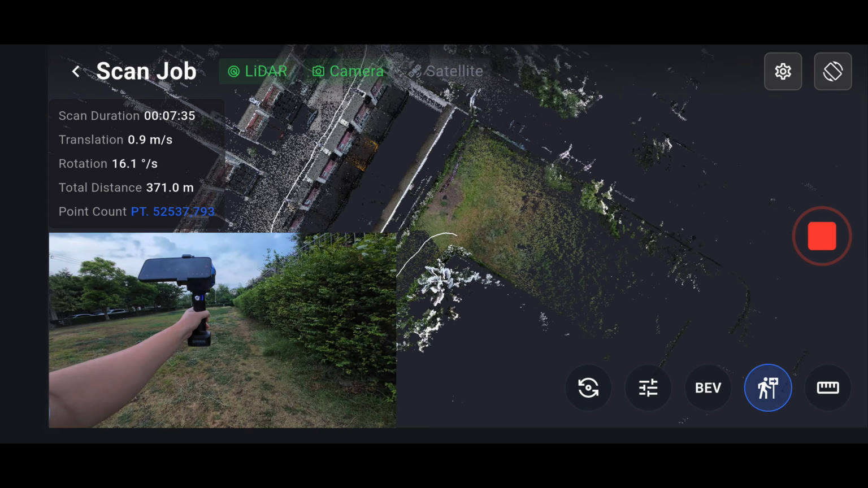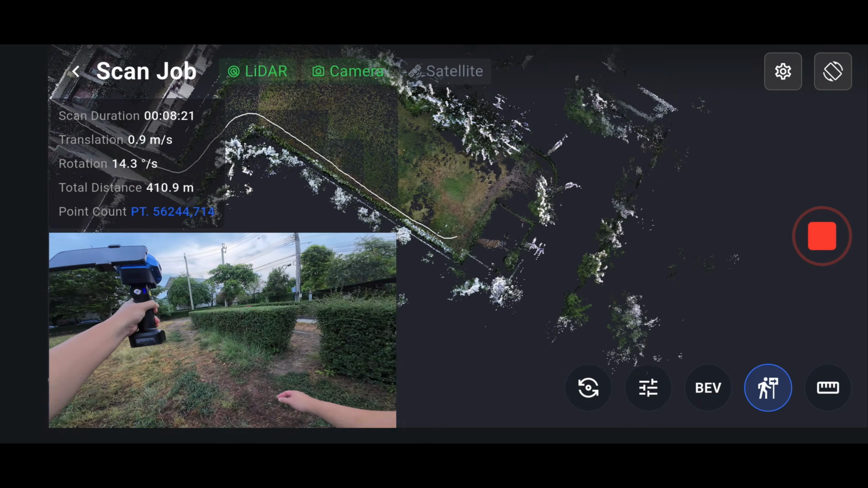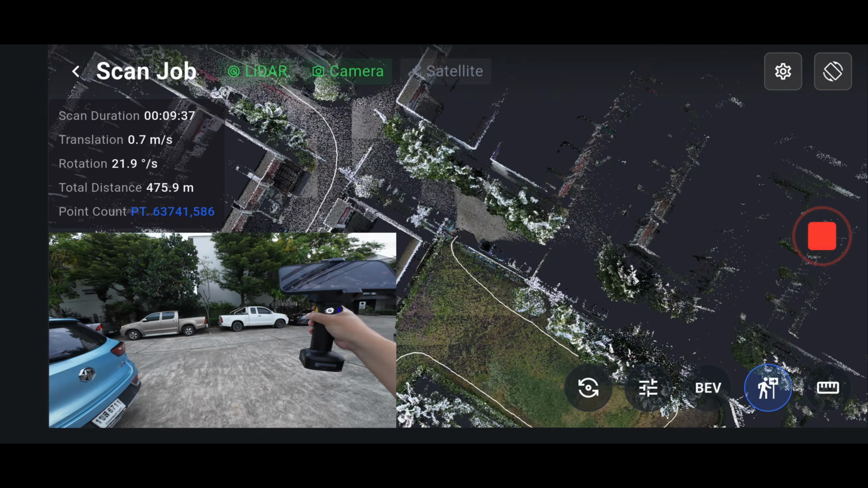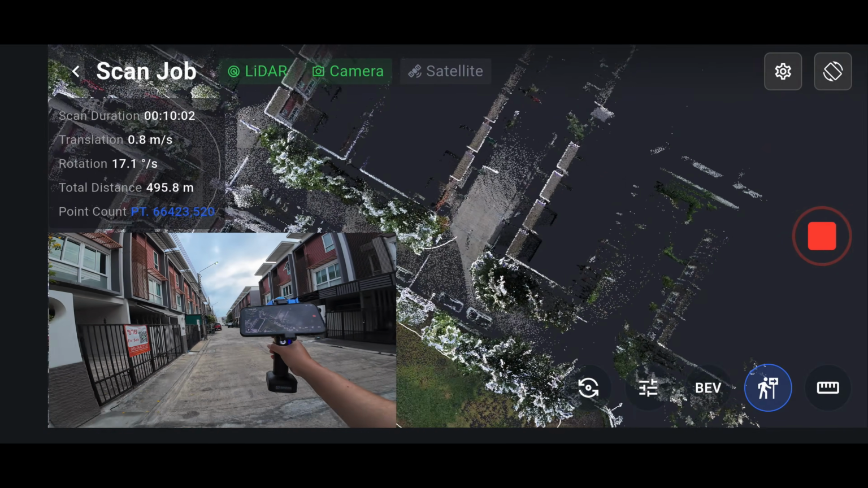You can clearly see that the point cloud resolution on the Pocket 2's preview screen looks better than on the SHARE scanners. Now I'm looping back to the starting point.